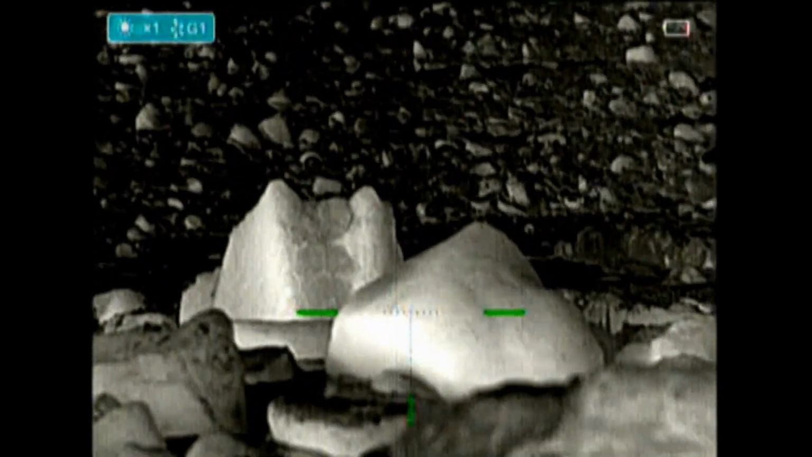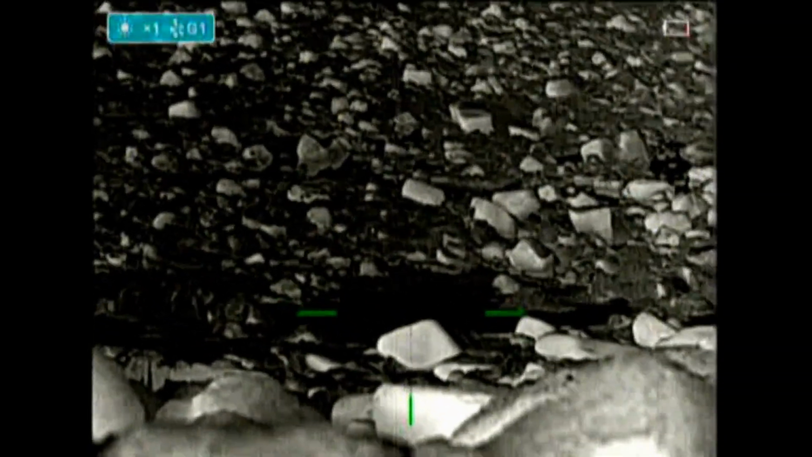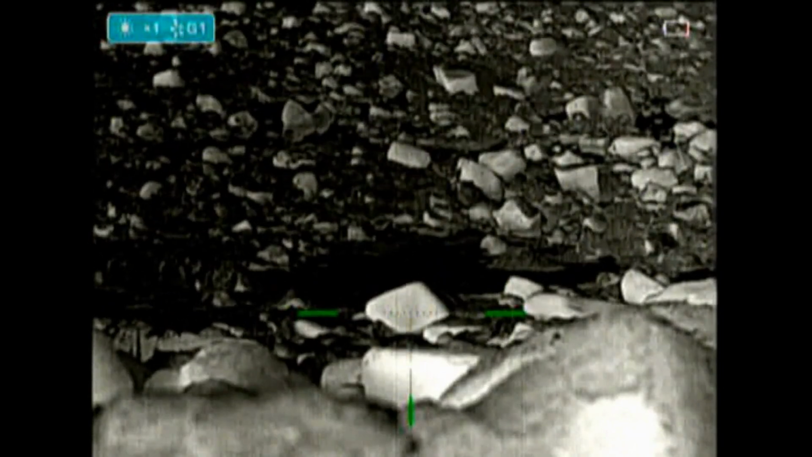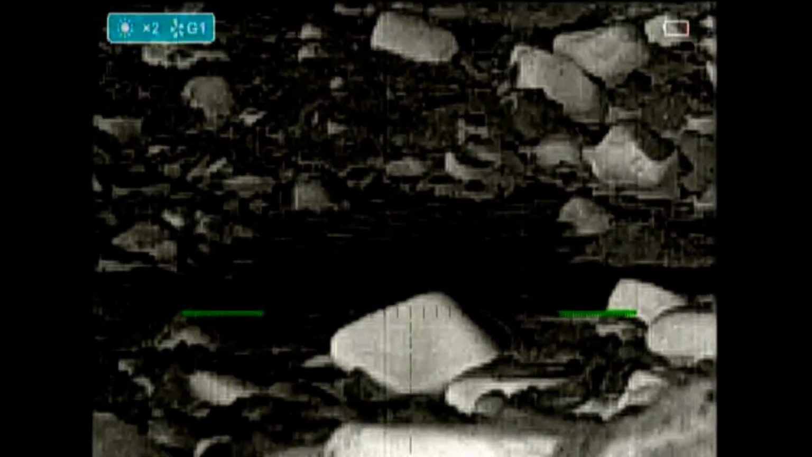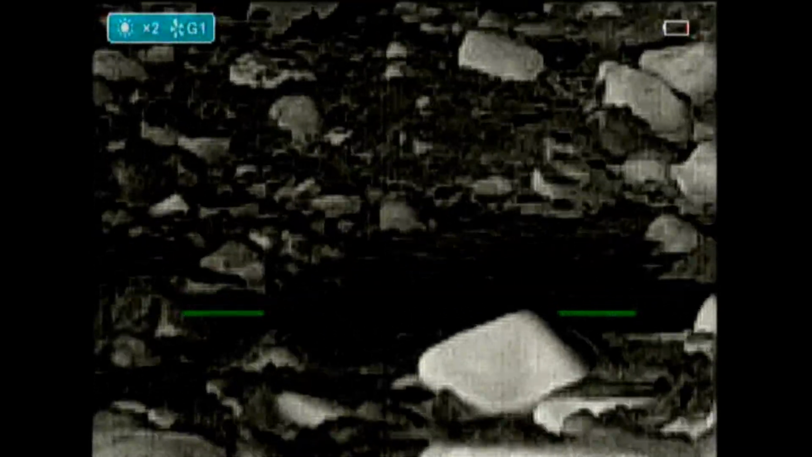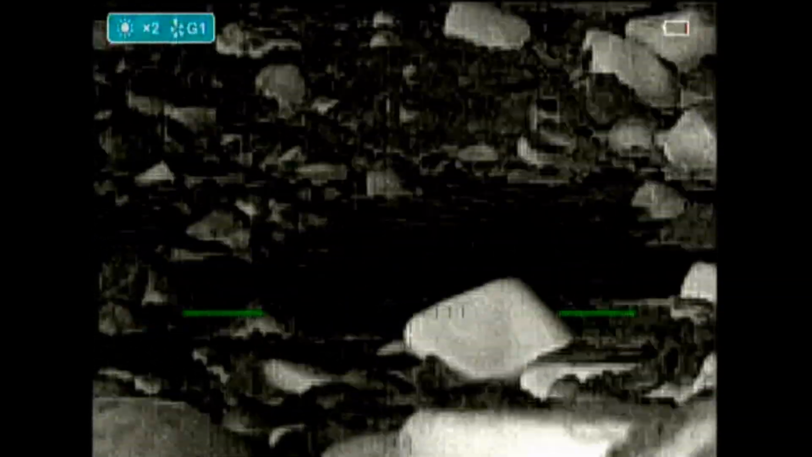So, as a Riflescope, I look at something about 30 meters away. And the stadia is awfully fine. Magnify once, which is times 2. Yeah, it's usable there. Although onto a dark background and the vertical bars disappear.